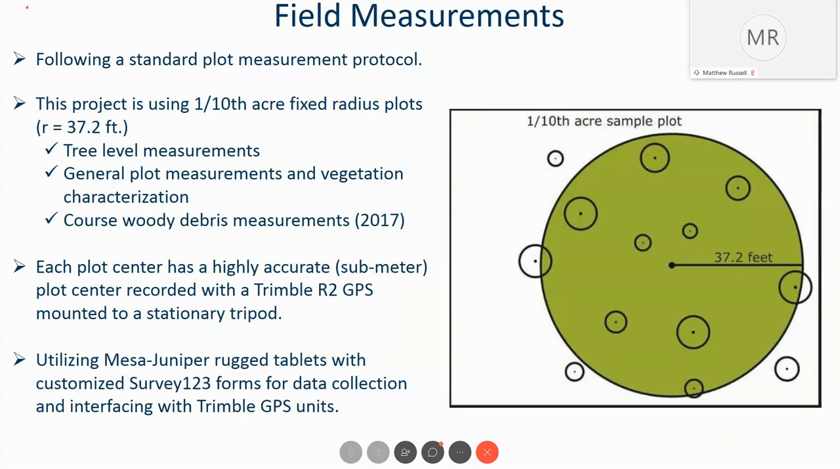So our fixed radius plot is for our design. We used this plot design along with a sub-meter Trimble R2 GPS unit. We wanted to tie that plot center to the earth as accurately as possible so that we could then tie that plot and all the trees within that plot to the LiDAR data. So we also used the Mesa Juniper ruggedized tablet for using Survey 123 for our data collection.